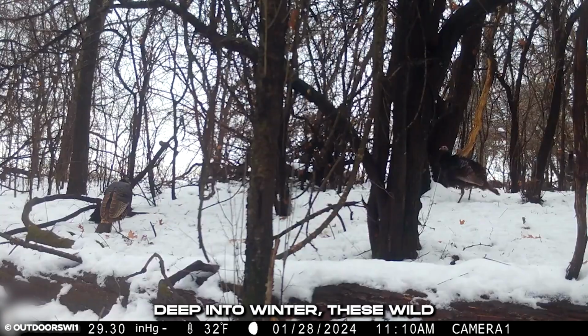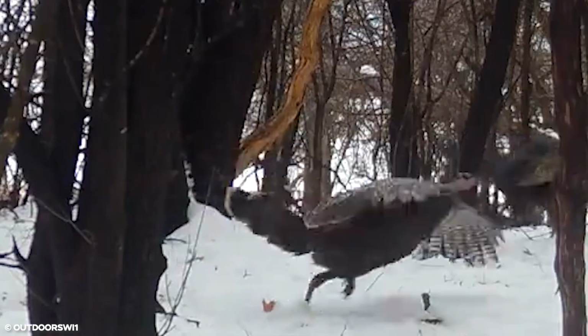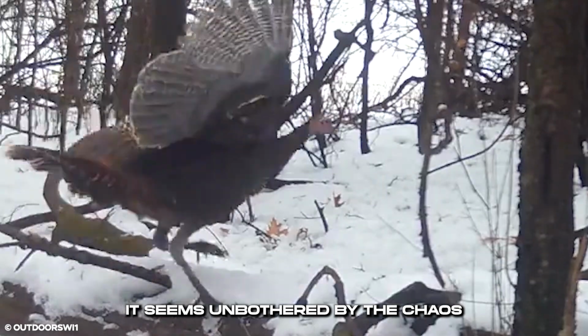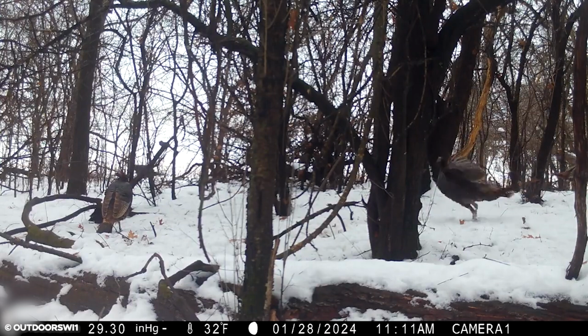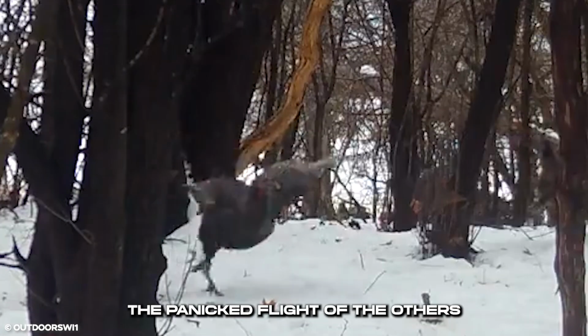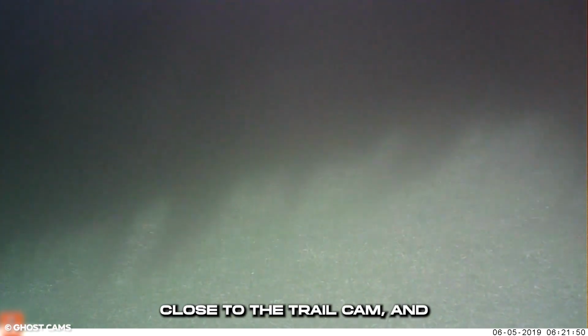Deep into winter, these wild turkeys are running helter-skelter through the woods. Something is frightening them. What stands out is that one turkey stands motionless by a tree, frozen in fear. It seems unbothered by the chaos the other birds are facing. The turkey keeps its pose while the others flutter around in panic at something they can't see but feel in the cold air. The panicked flight of the others is a desperate attempt to escape. Whatever it is, it's too close to the trail cam, and whatever it's doing, it's certainly up to no good.